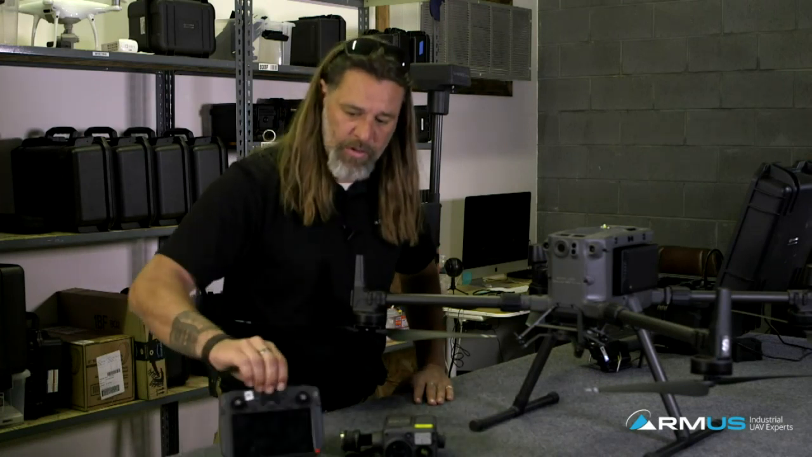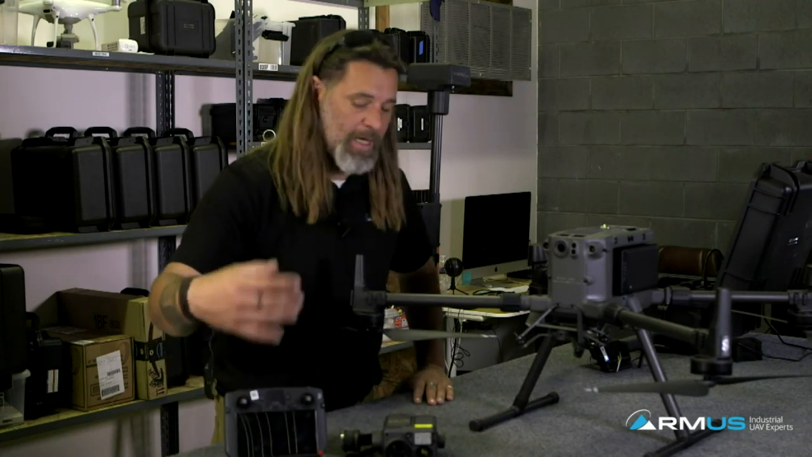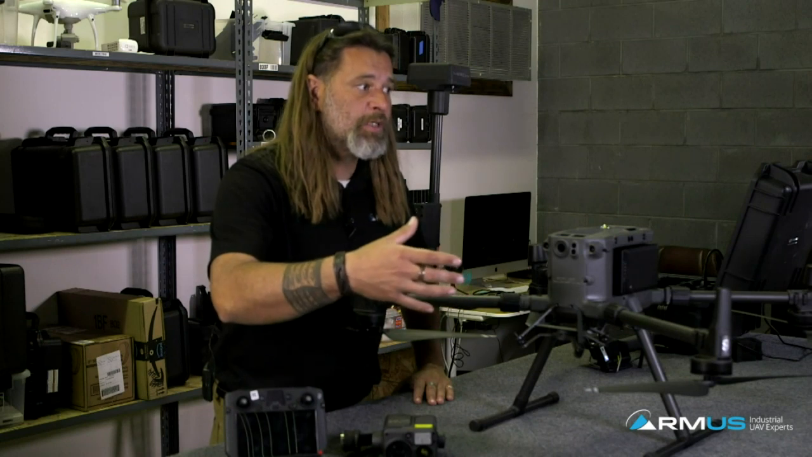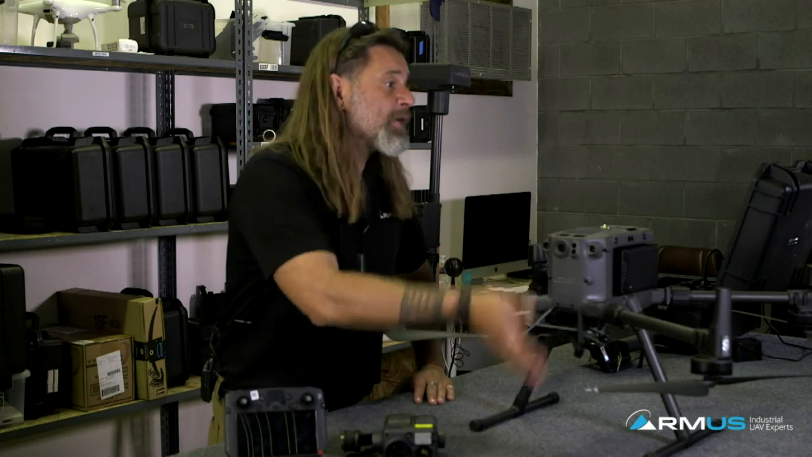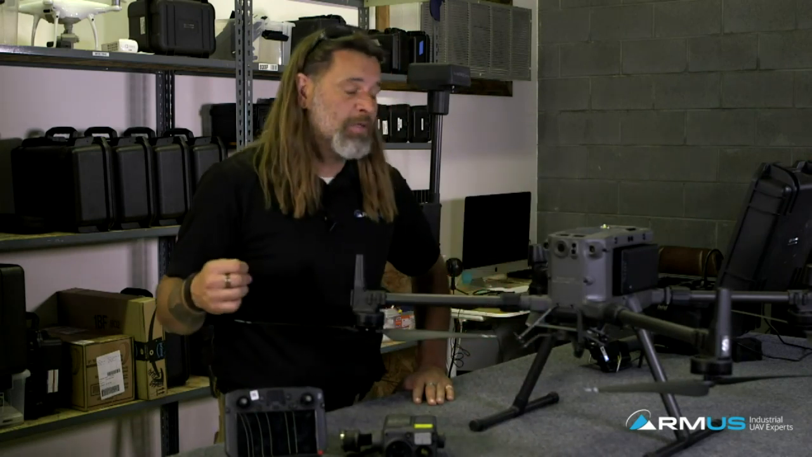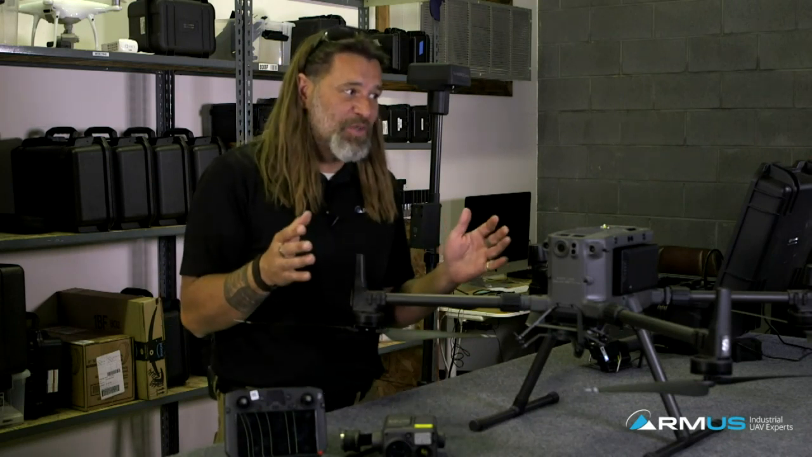Yeah, so the screen view is, if I switch back and forth, if I go to split screen, that is being recorded. Do you remember the specs on that one, Jace? It shows you what you're doing live. What is live coming through? It's transmitting live, basically, at 1080p. What camera am I looking at right now? It gets a little confusing for the most part.